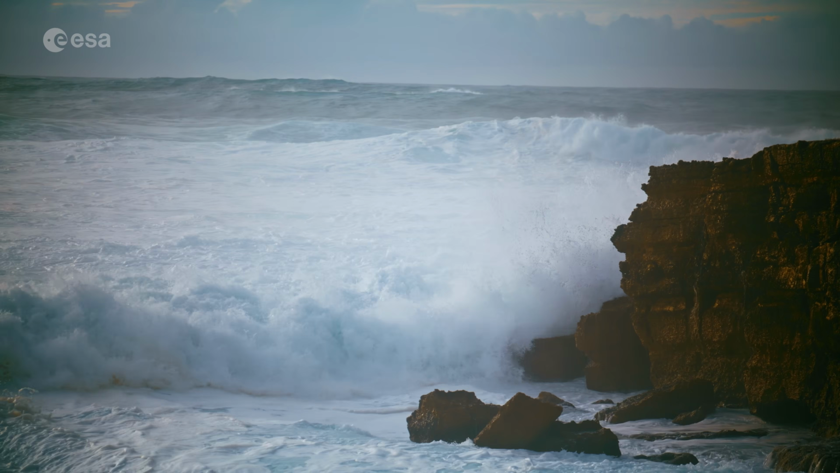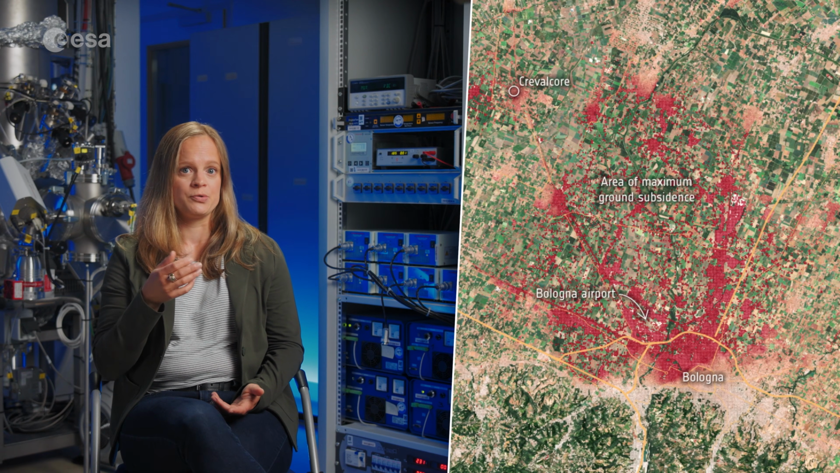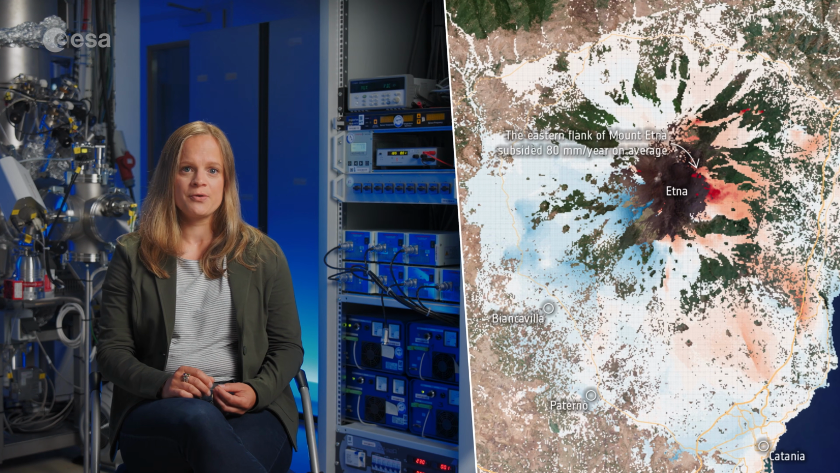It's a fantastic tool because it provides all-weather data and we can address a number of different topics. Oil spills, marine winds, waves and currents, ship and vessel tracking. It's providing fantastic information products at high latitudes. Deformation in urban areas due, for instance, to groundwater extraction. Also deformation of volcanoes, landslides or in permafrost areas, which is very relevant for climate change.